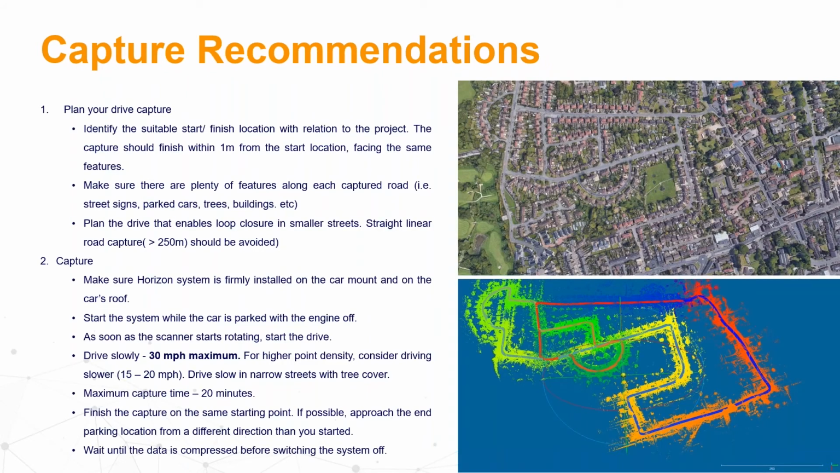So if you do a survey using a car, you should ideally also follow all the rules as if you would do a handheld survey. So not going over maximum capture time of some 20 minutes, and ideally come up to the same point at the end of the loop, within about 1 meter from the start location, the same point facing the same features around you.